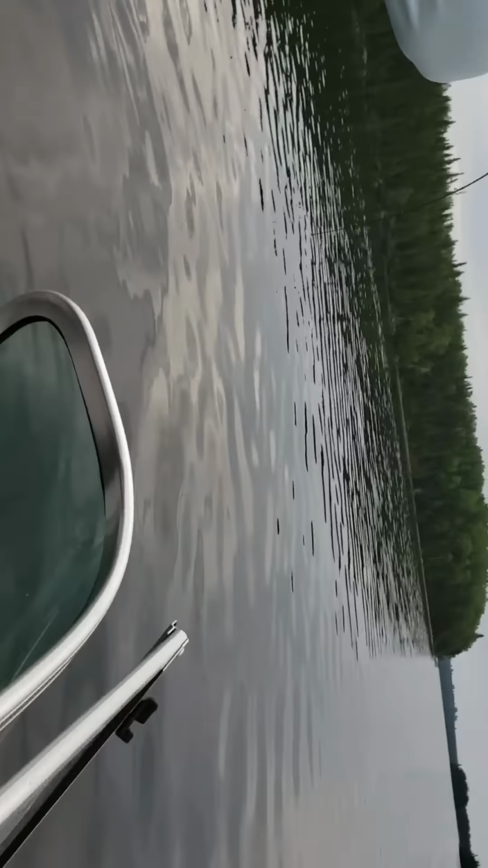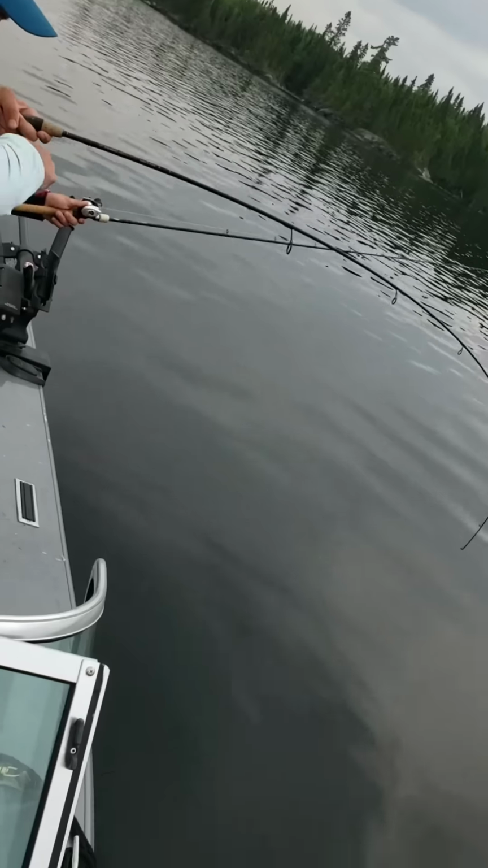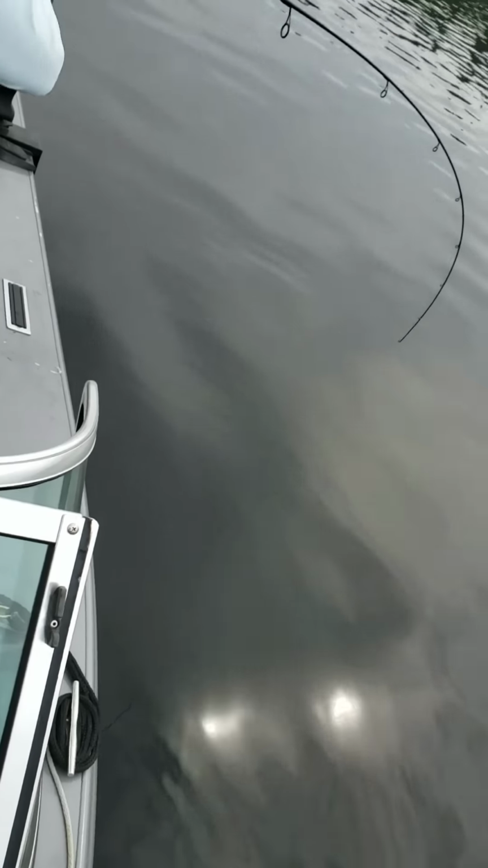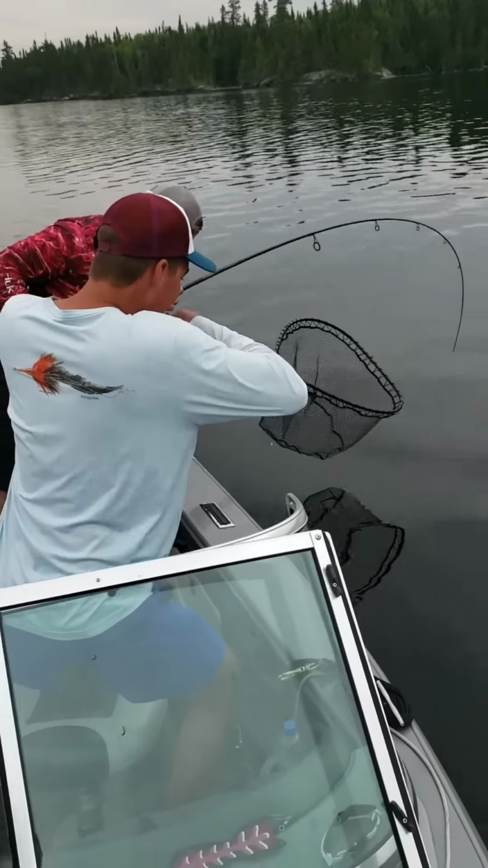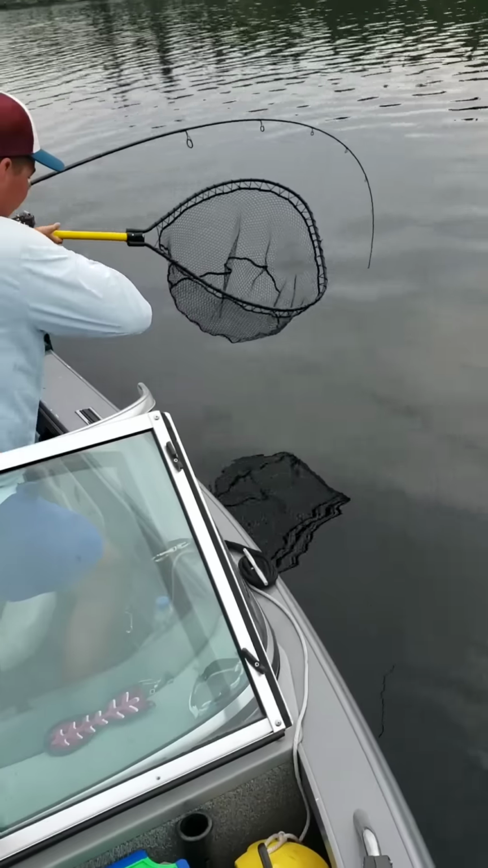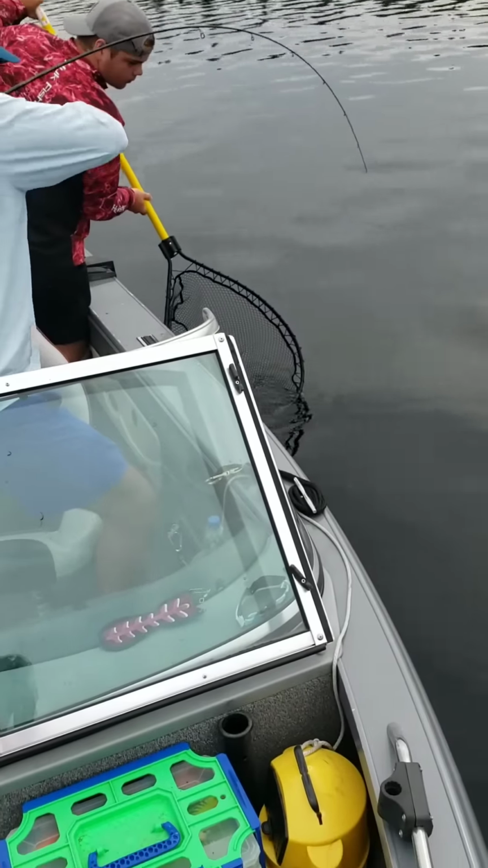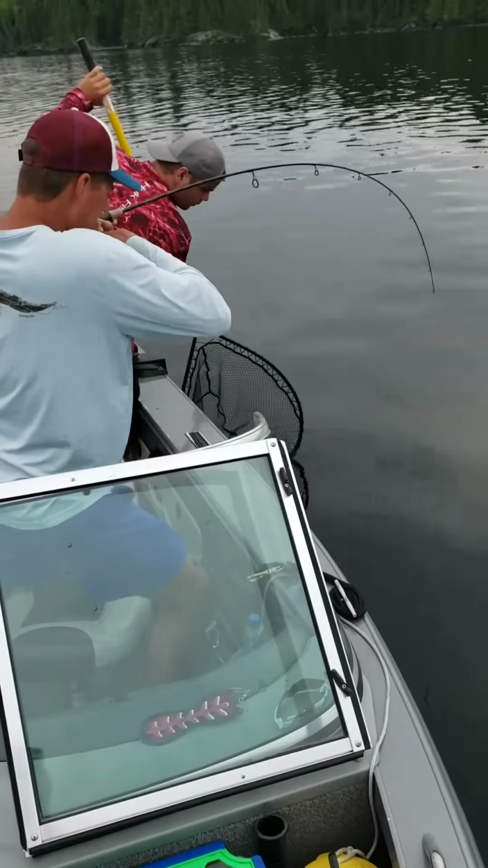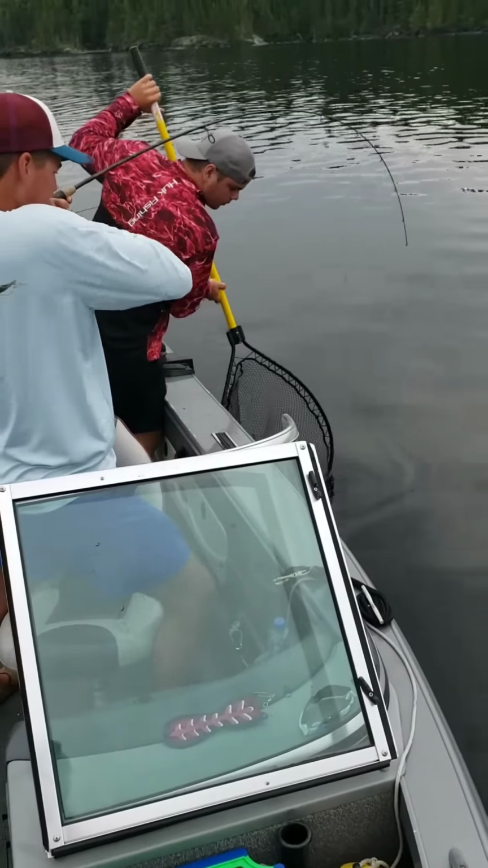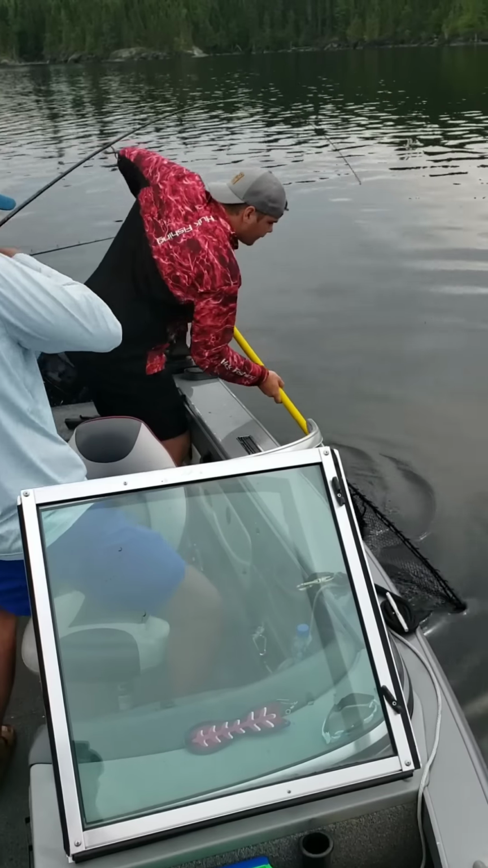There we go. We got one on. It just hit. Set it hard. Somebody needs a net. Get the net, someone. There we go. So we got him. We got a fish on. It moved in on the screen. And Peyton has got a second fish, and he might want to switch and let somebody else have some fun. It came in on the screen all of a sudden and just darted for it instantly.